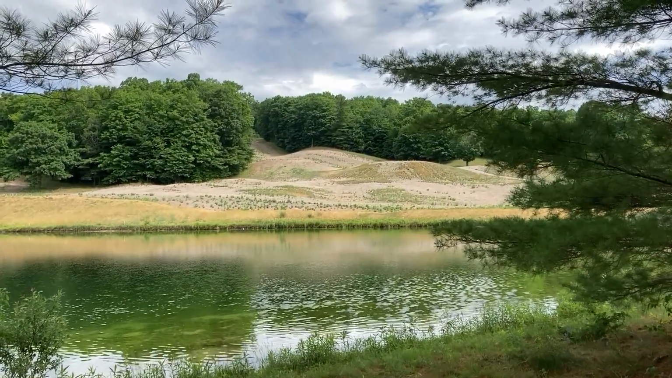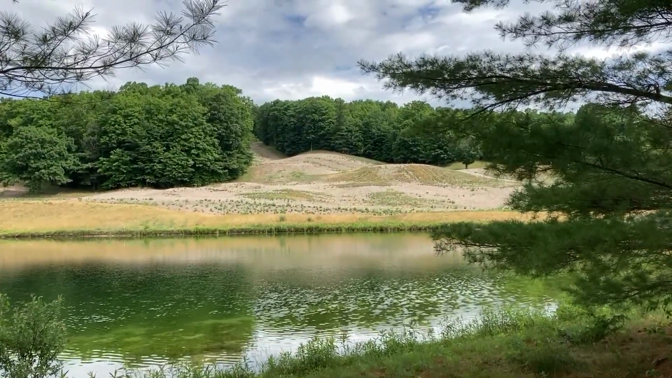So think about the branches coming in, think about framing your shot, think about what's reflecting in the water. If it's completely still, you may have what looks like a sheet of glass. Right now there's a little breeze to it, so you see some ripples on it. But other than that, it's picture perfect.